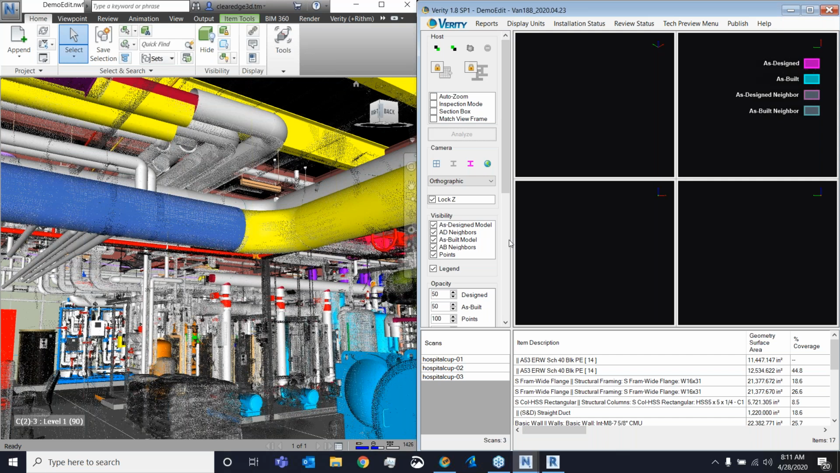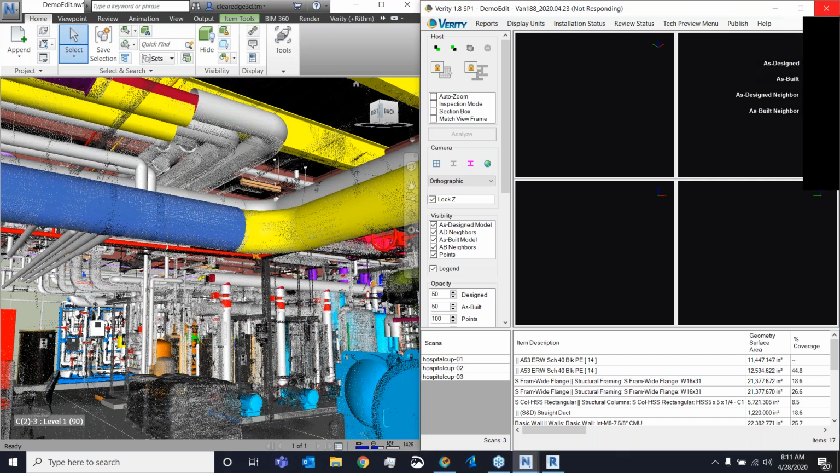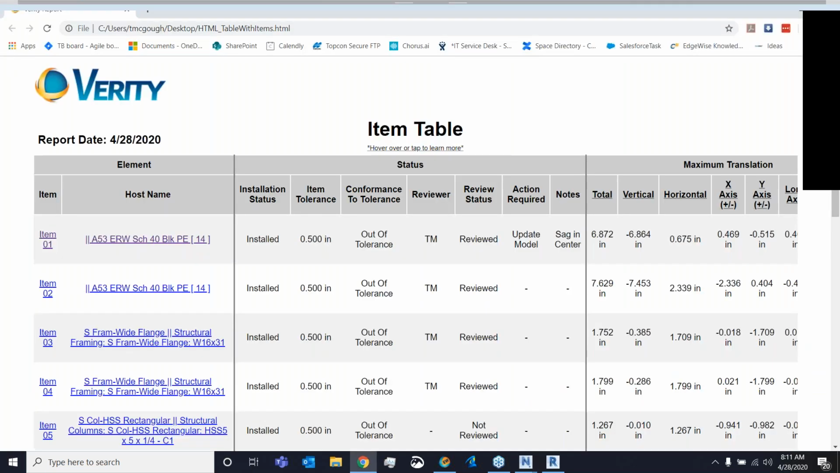So with HTML, pretty much anyone can view these reports as long as they have a device that can view the web, and that includes mobile devices. Also, they're usually nice and small, so only about a megabyte or two, so they're easily emailed. So this is a common tactic where I can pop this out, send it to someone with an iPad in the field for field verification.